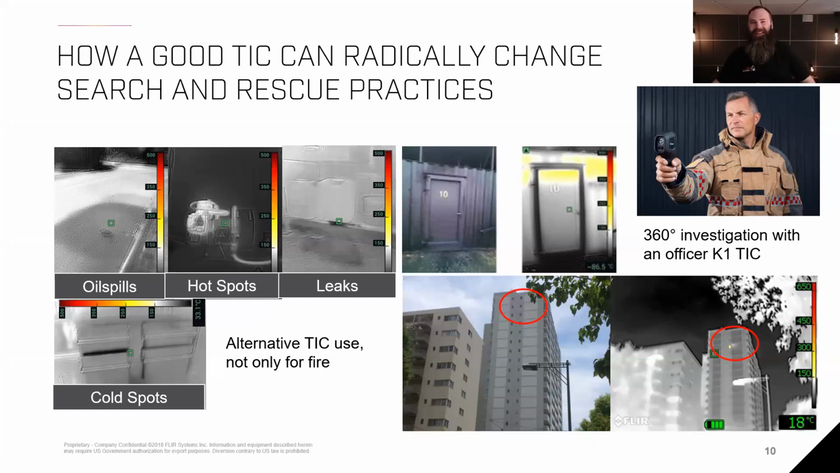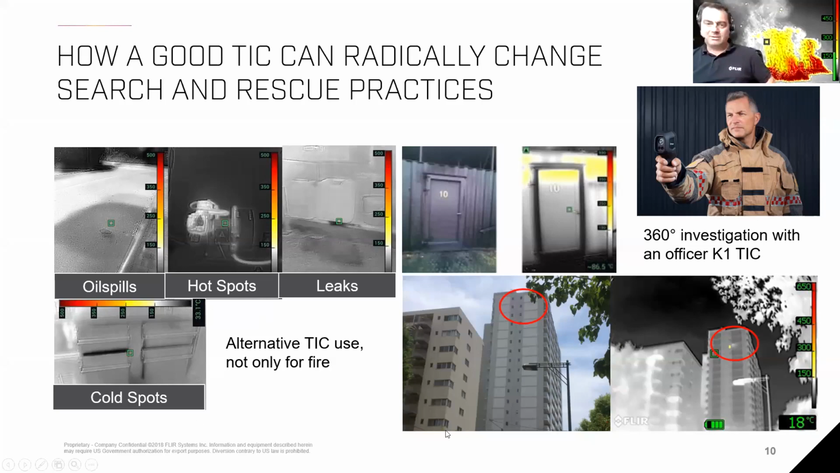I had no idea, but you have that already as an officer. In that case, you have the ability to start assessing the situation earlier than you would without a thermal imager. Saving a lot of time, instead of moving up the stairs all the way and doing an assessment up there. So that will save you a lot of time.